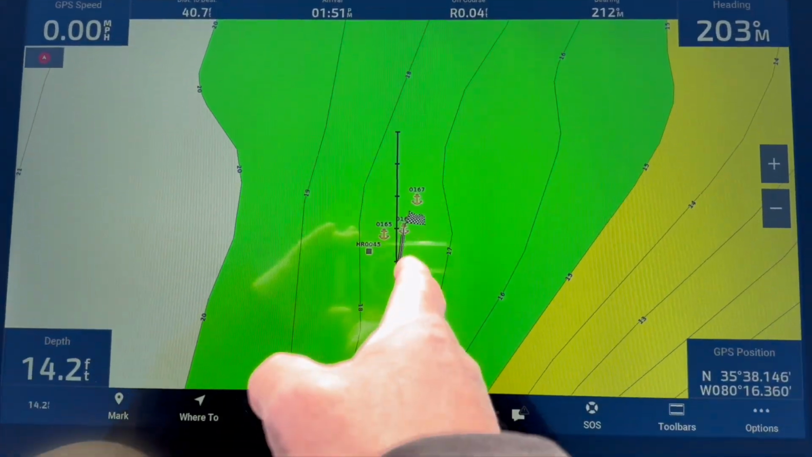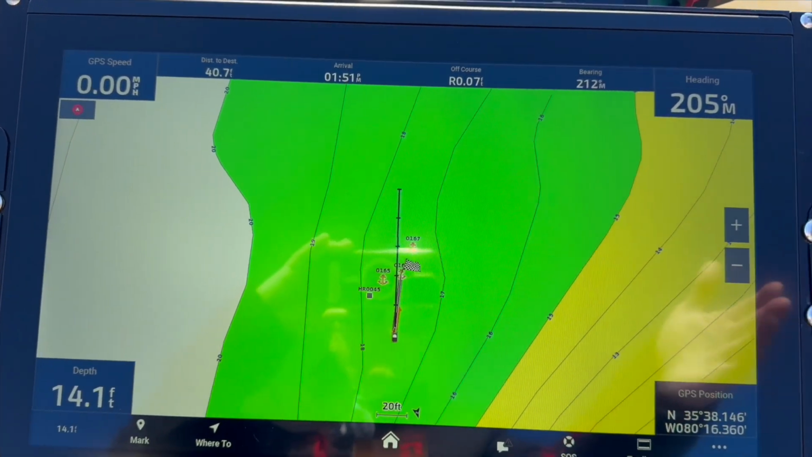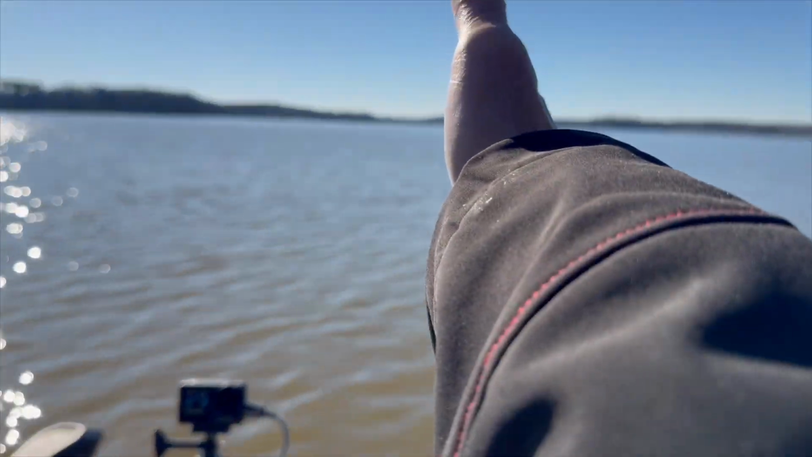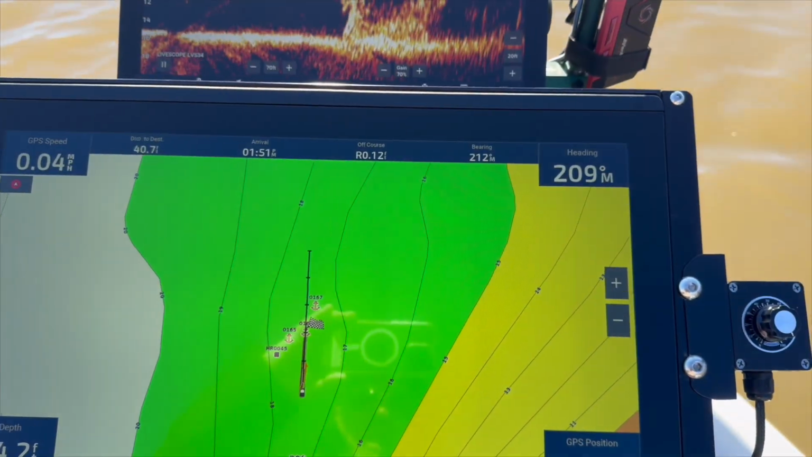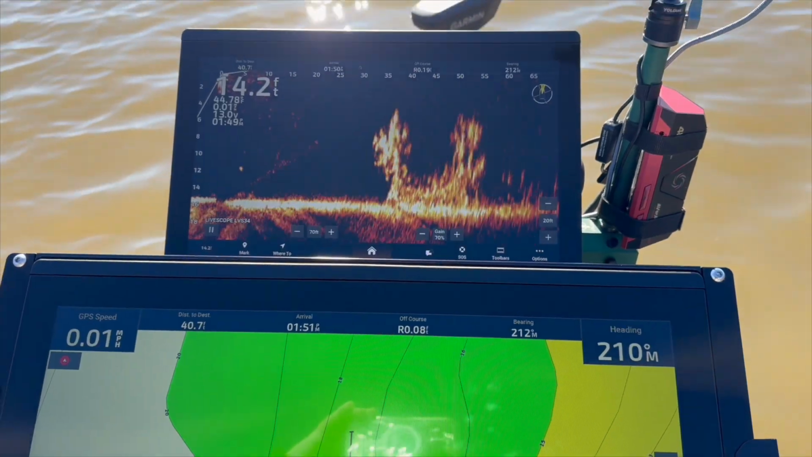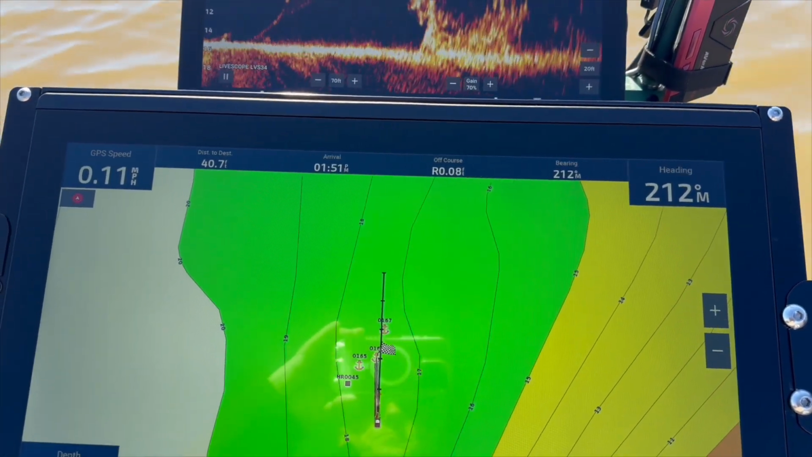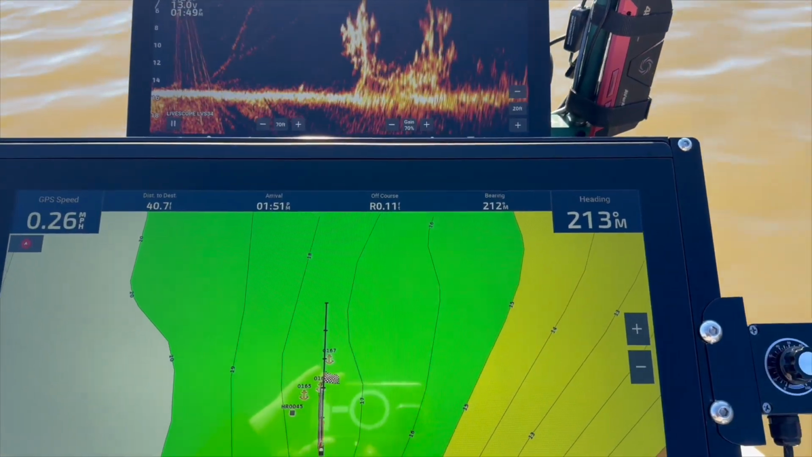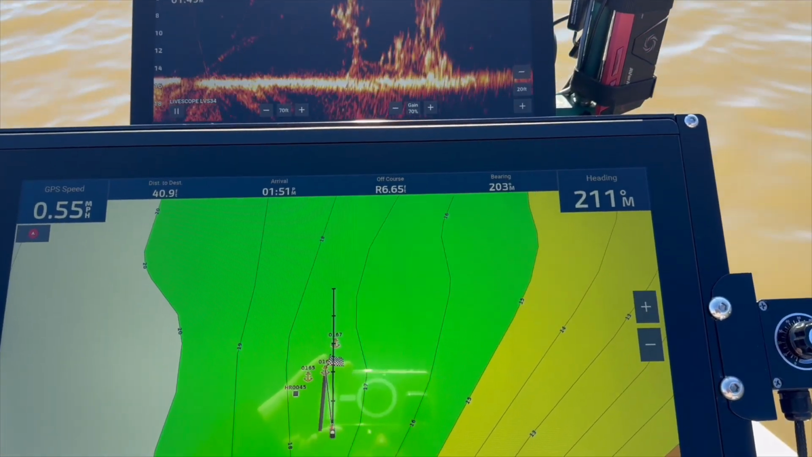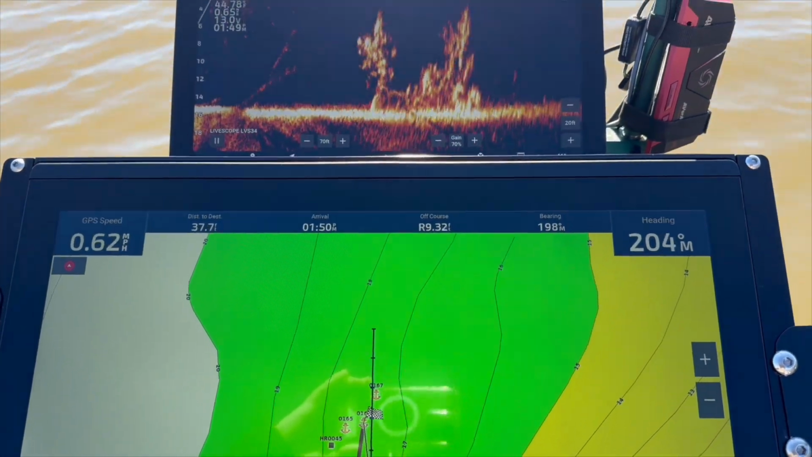The waypoint is just off our starboard side, over in that direction. This is where that brush pile is. So I'm going to start navigating over to it. And it should hold us right on it.